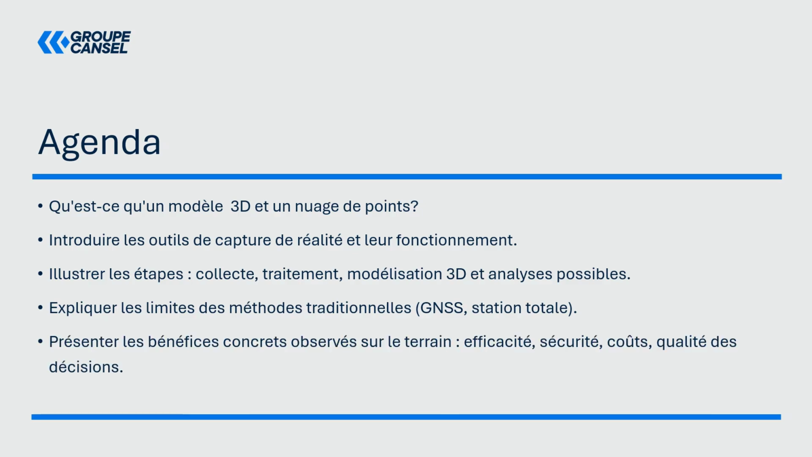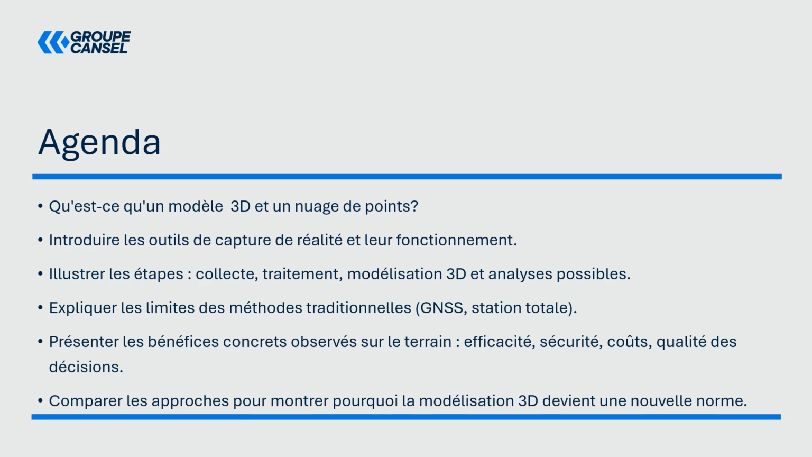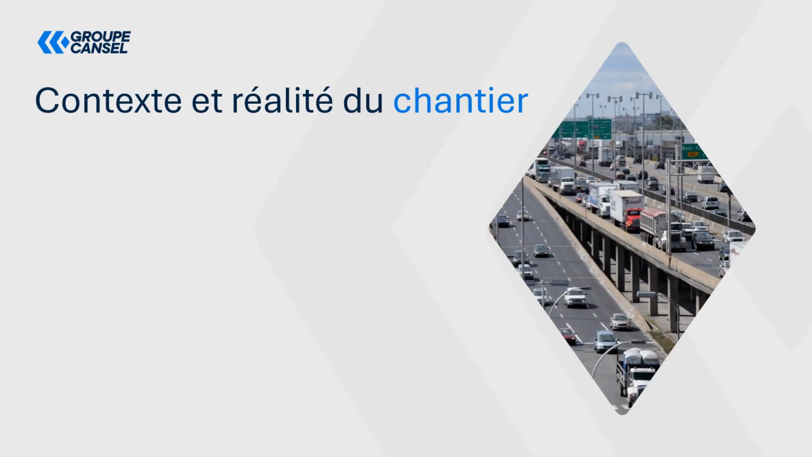We will also present to you the various benefits we've observed in the field, such as efficiency, safety, different costs, and the quality of decision-making as well. Finally, we'll compare the approaches to show why 3D modeling is becoming a new standard in the industry.